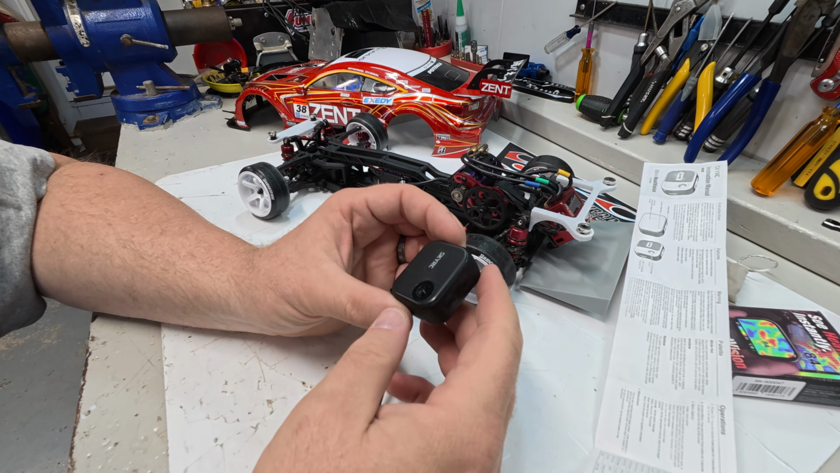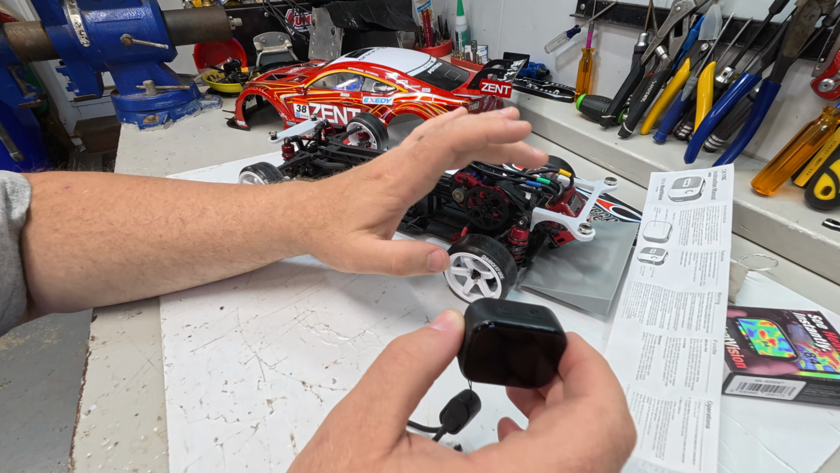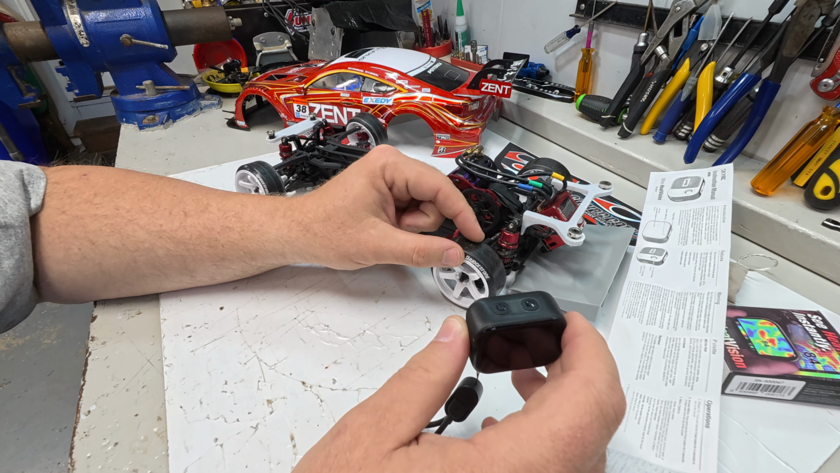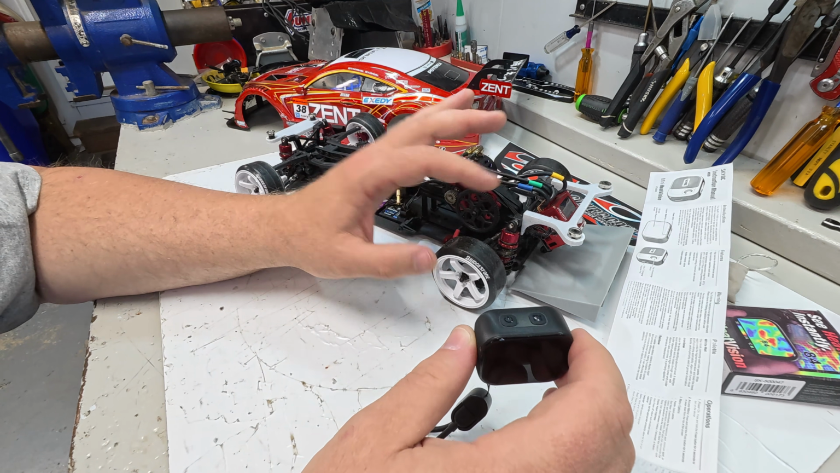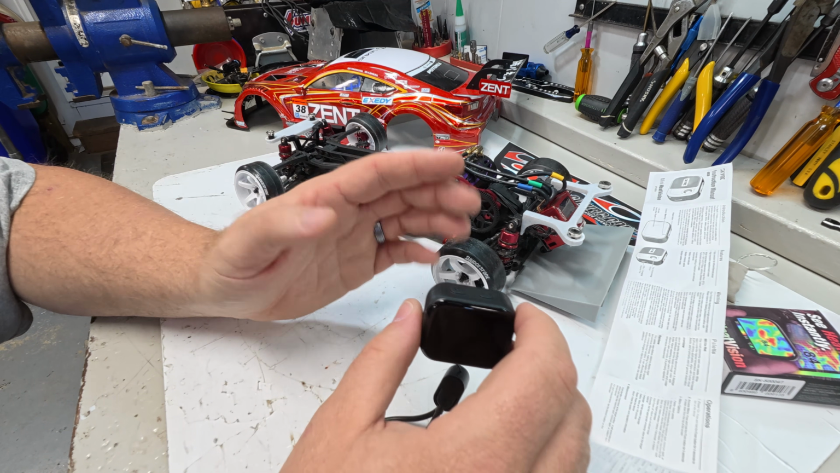So I have found certainly some uses here, like for my RC stuff. What is the temperature of my motor? What is the temperature of my ESC? How are the temperatures of my tires as I'm trying to tune something? That is really awesome, and it is very telling. It gives some good information.